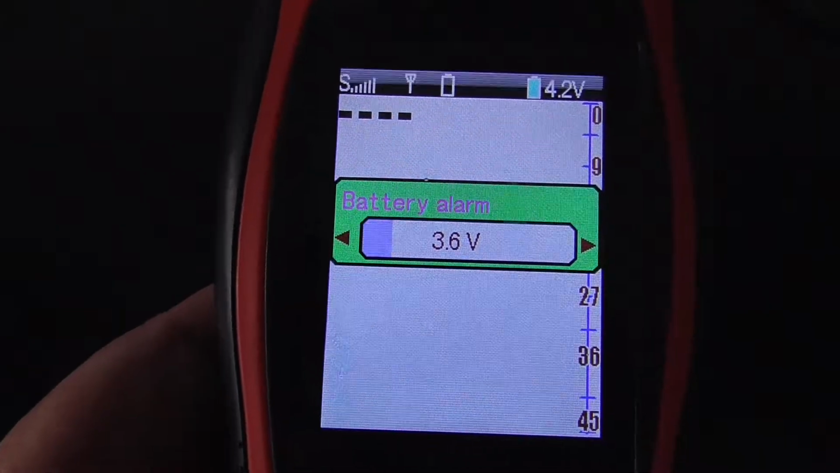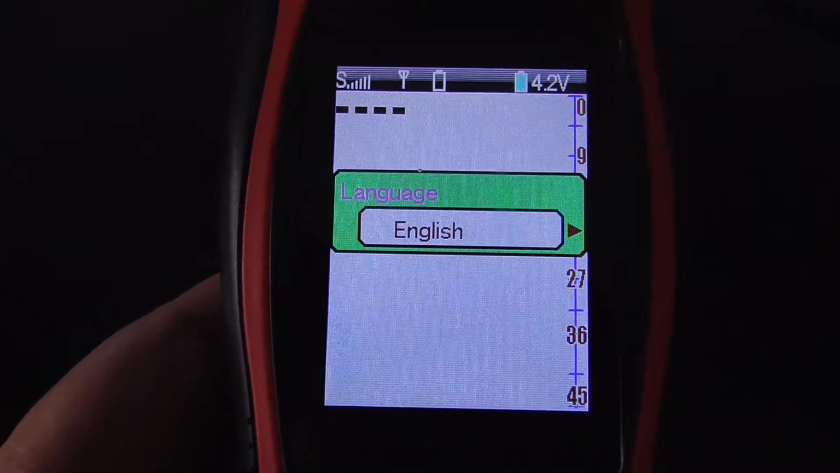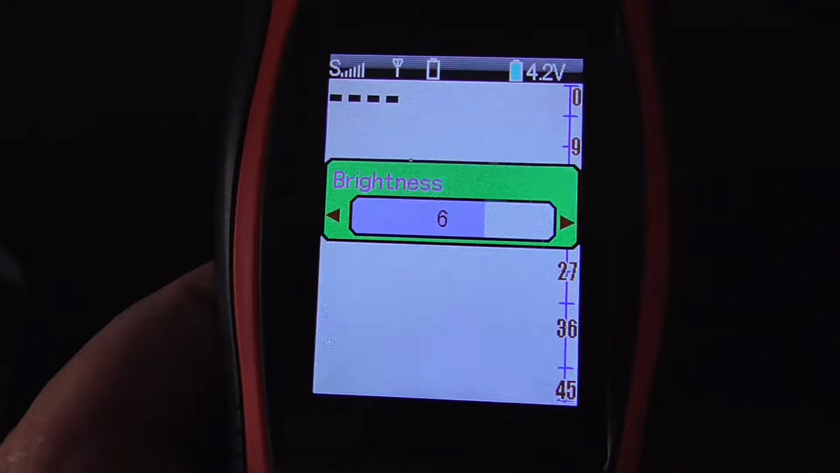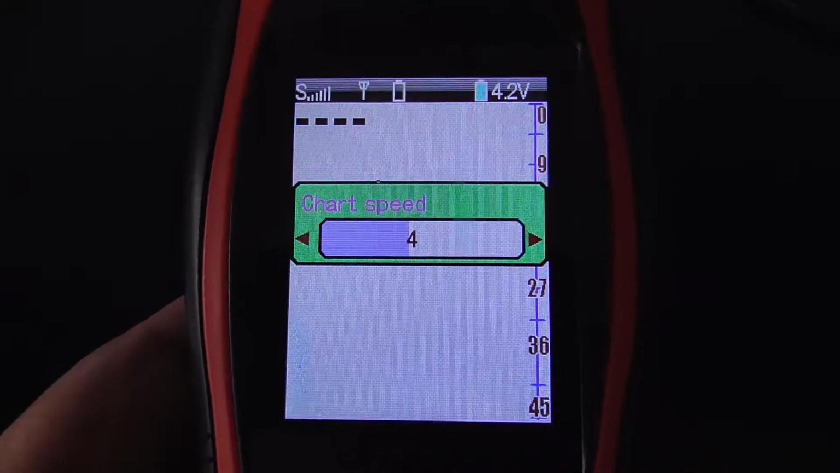Okay, battery alarm 3.6, and your language, which is important, choose what language you want. Okay, and brightness up and down. This is not rocket science. I mean, a 10-year-old could use this.